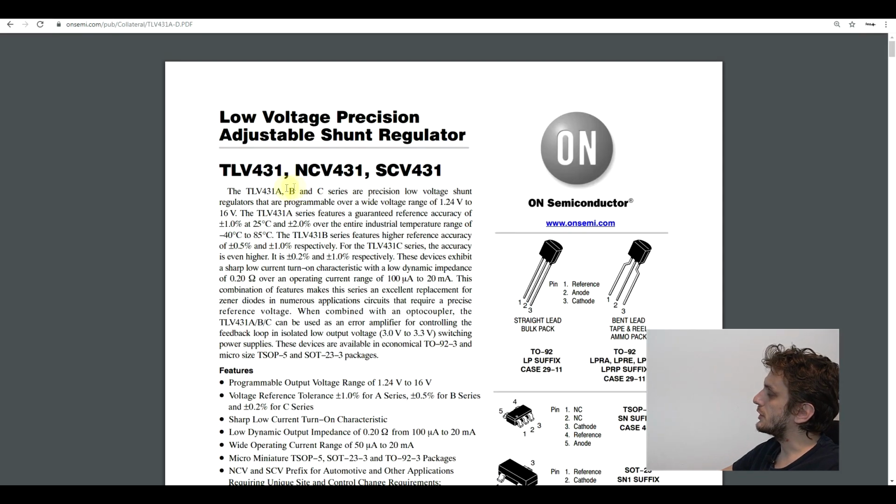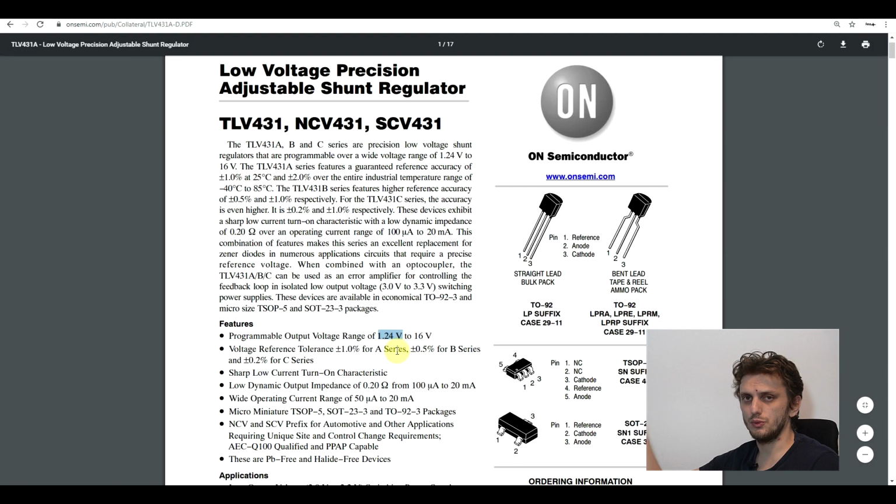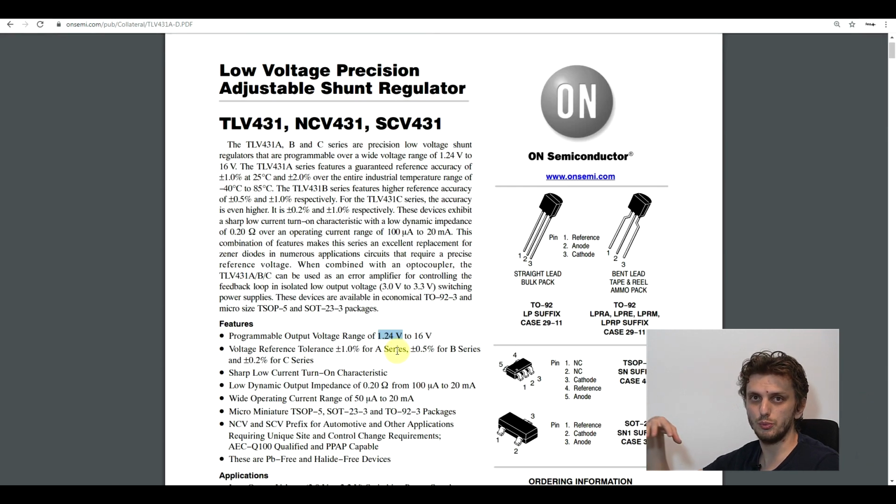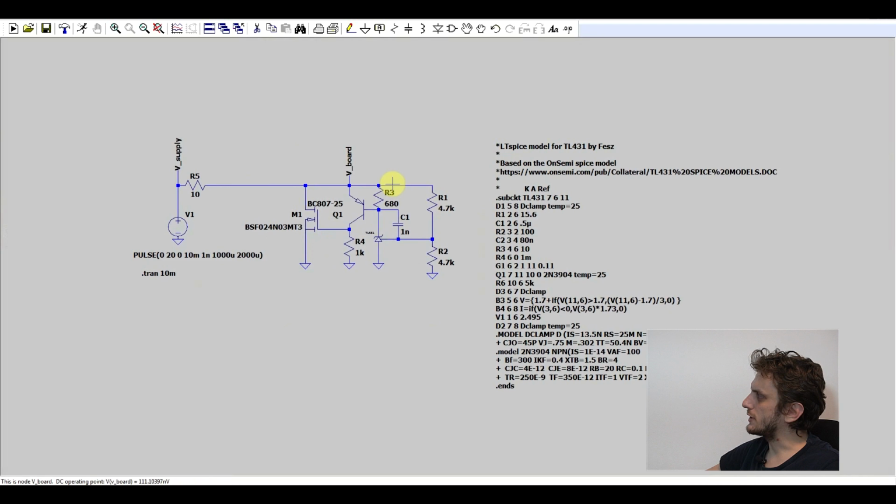So let's start off by looking at the schematic, so the circuit that is on each of these boards. So the circuit on all of the boards is based around the TLV431 voltage regulator, and the difference between this regulator and the normal TL431 is just the value of the voltage reference. So with this one it's 1.24 volts, with the other one it's 2.5. And the particular schematic that I've built is based around the high current shunt regulator, so this thing. Now my schematic looks like this.